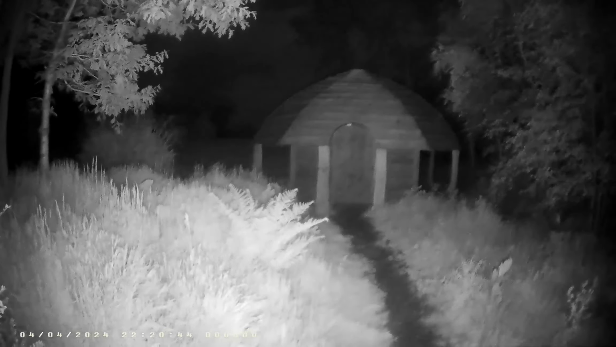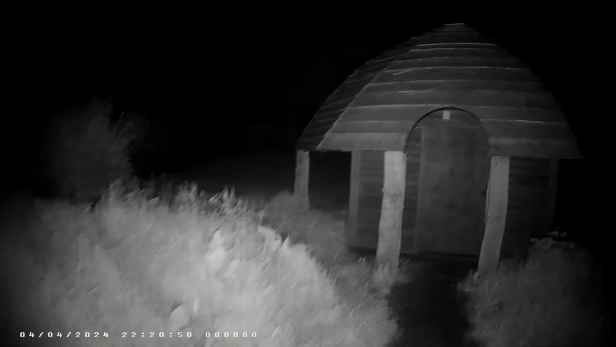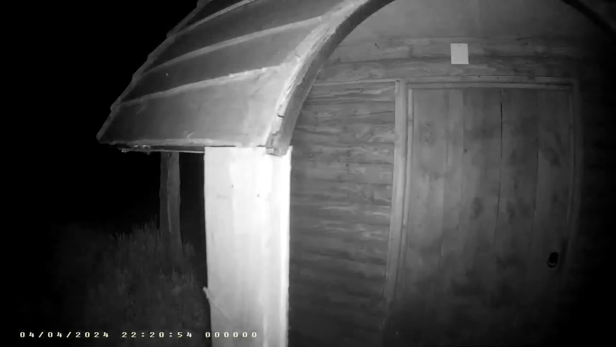Ireland and wood don't go well together, to be honest. It's a high maintenance thing, but this is beautiful. This is another area for reflection and stuff. Right judgment in a little laminated little thing. Right, let's go in.